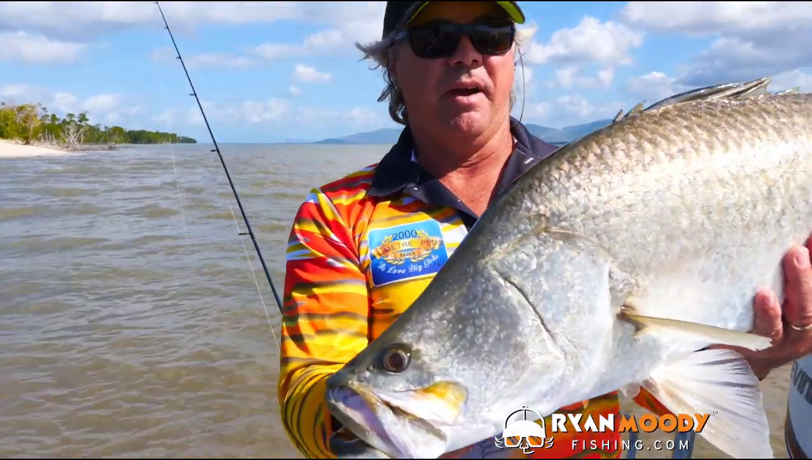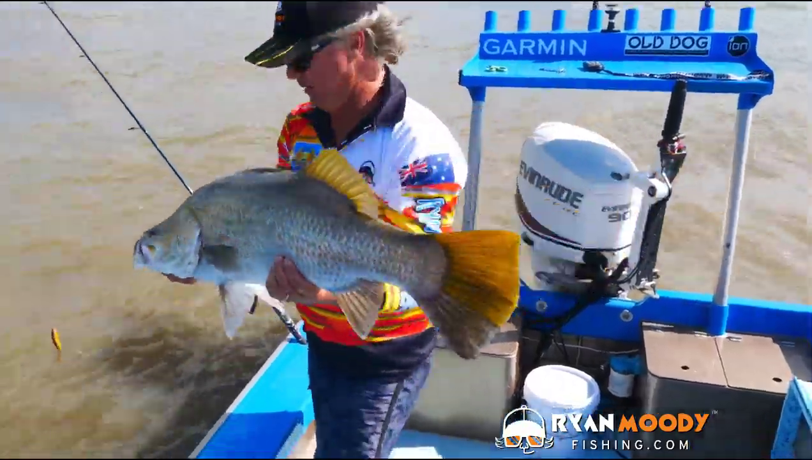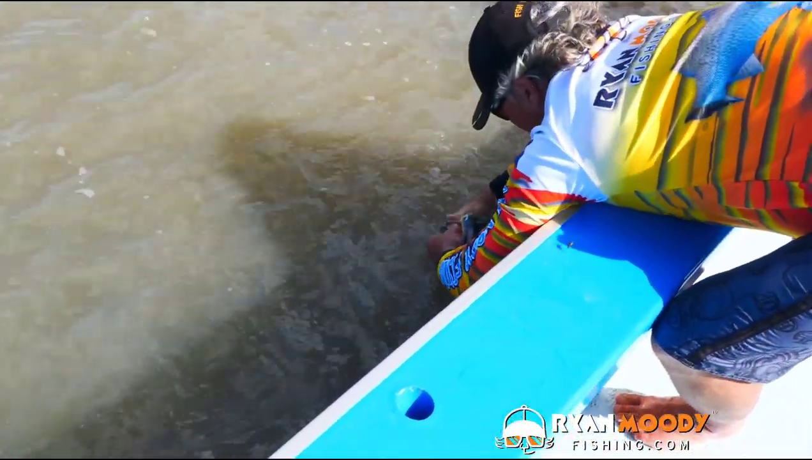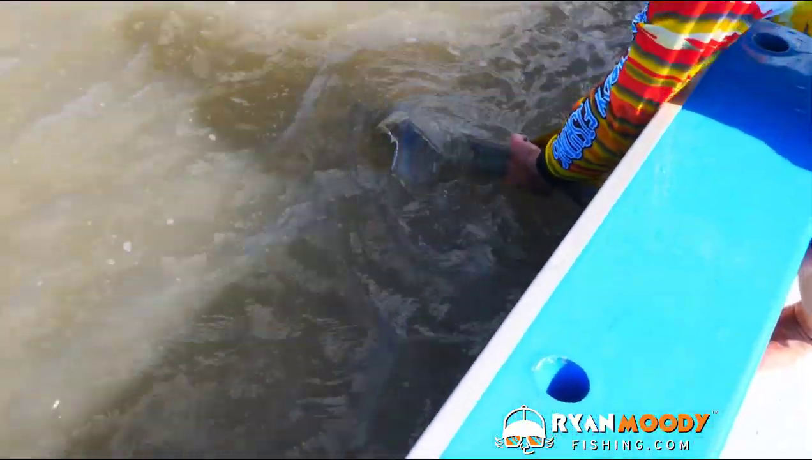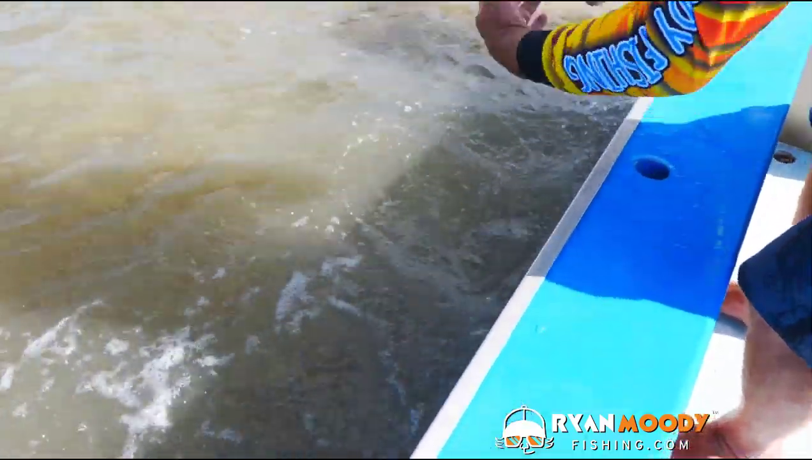Nice little Hinchinbrook barra. Okay, let's get him back in the water. Just hold him upright. Let him get his own composure. Watch out for crocodiles. There she goes.